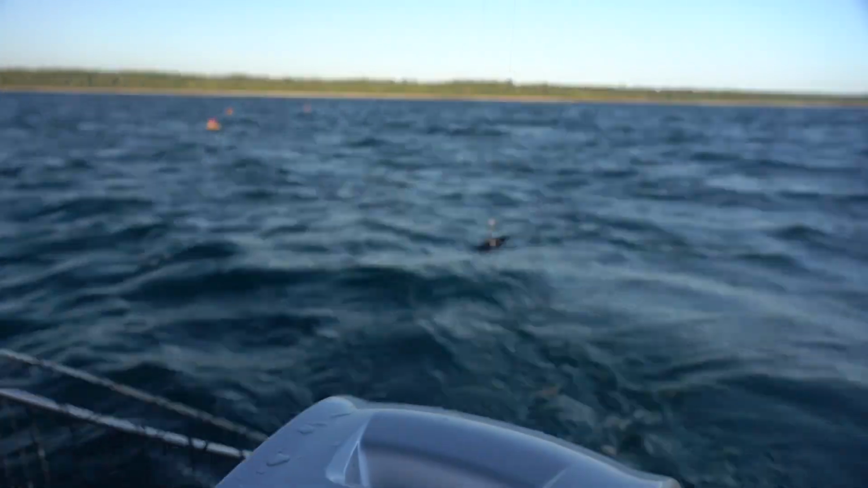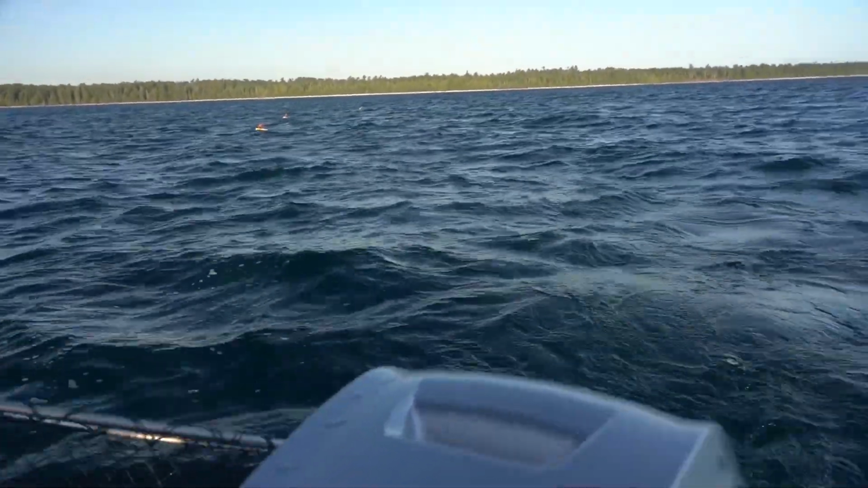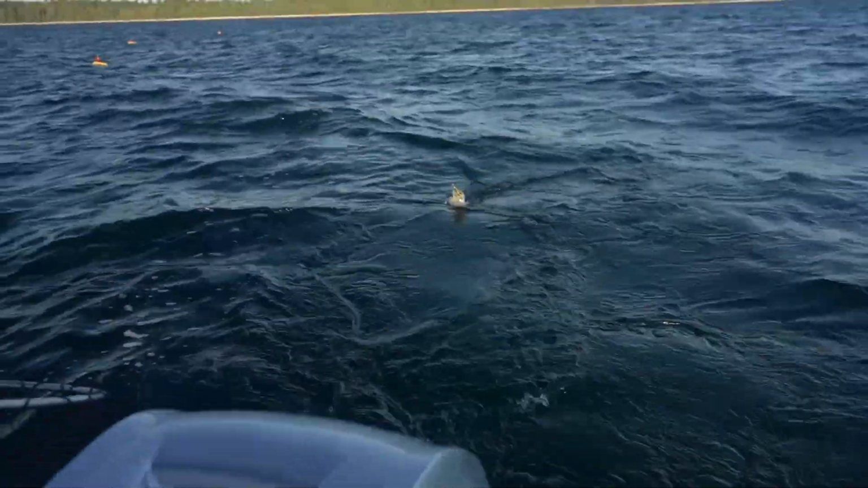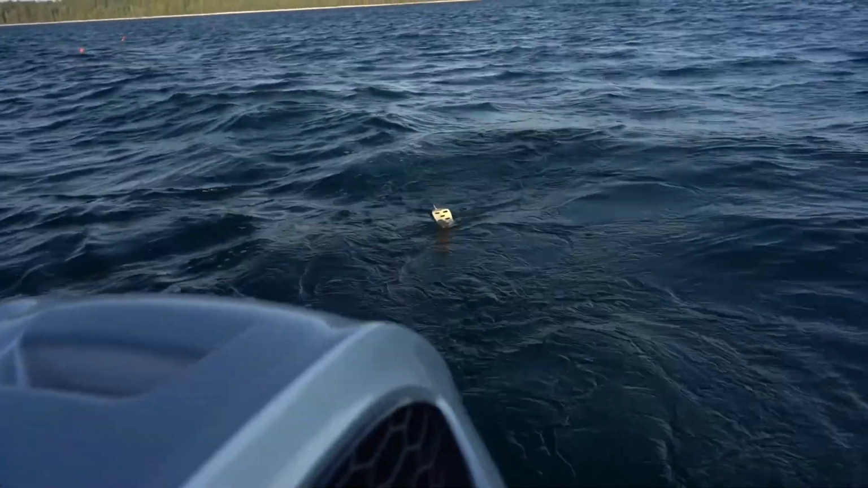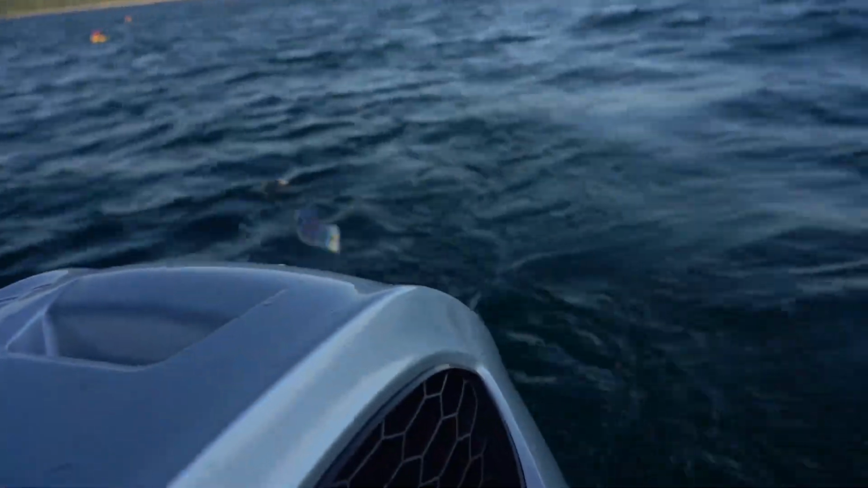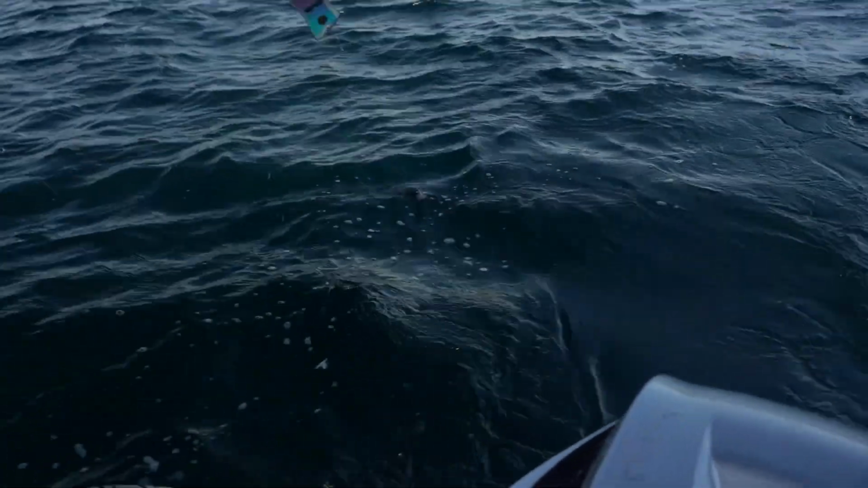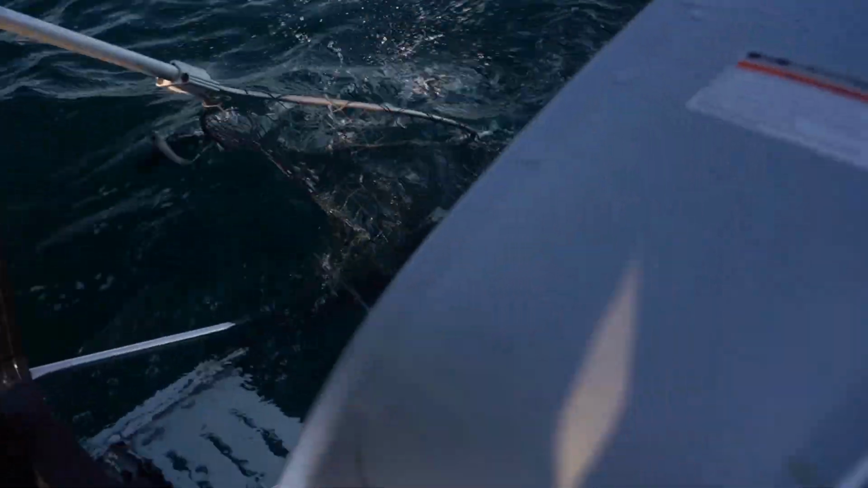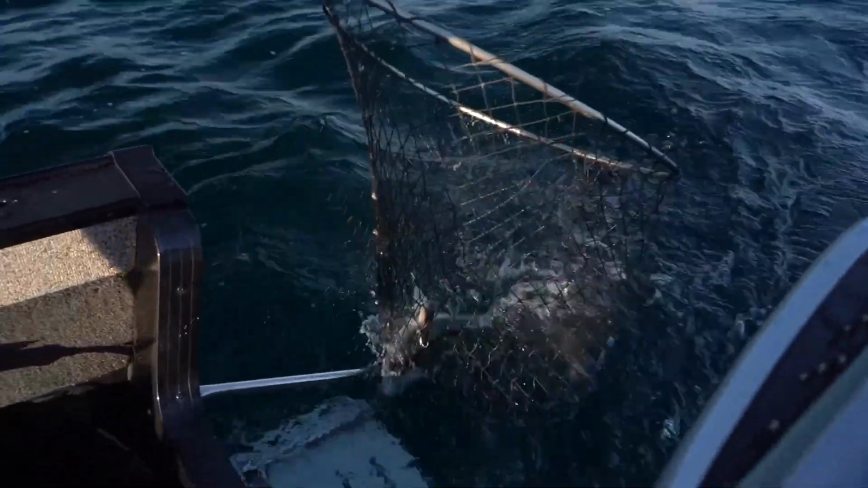Huh, it doesn't look like a Laker. Oh, it's your paddle I'm seeing. Still doesn't look like a Laker. Not fighting very lakery. No, it's silver of some sort. I got the line. It's definitely silver. It's a monster pink. Oh boy. What is he? It's a monster pink. There we got him. Great.